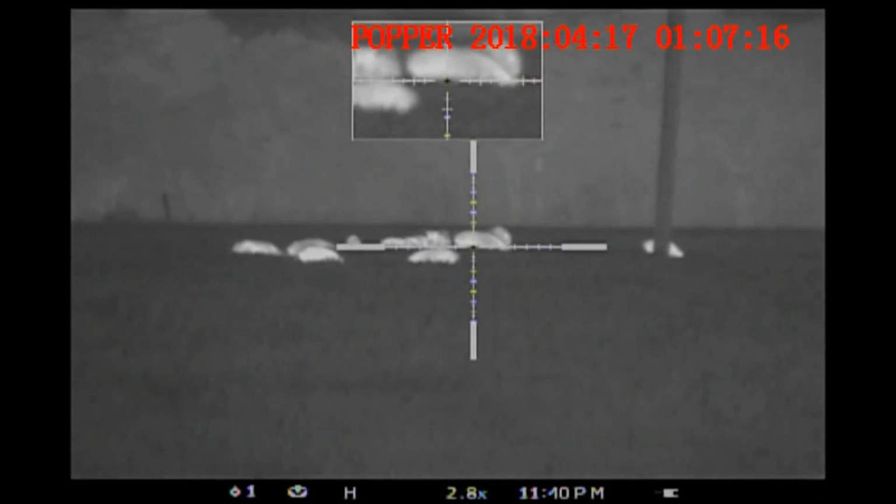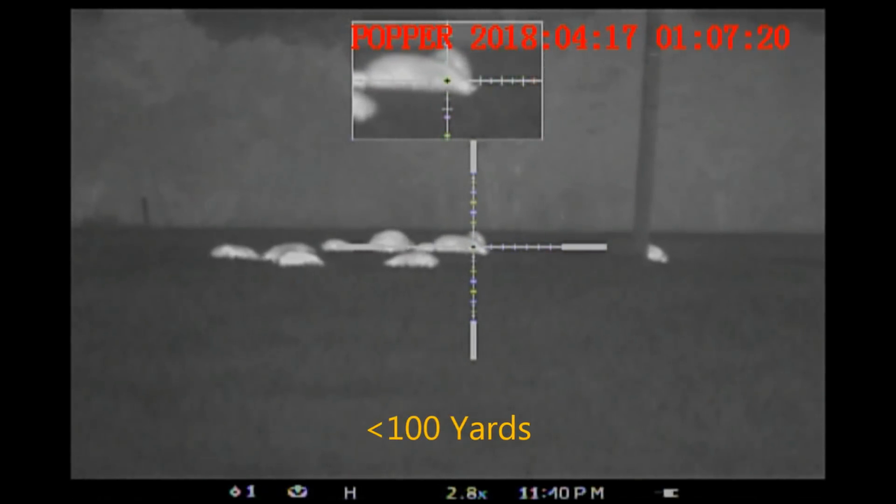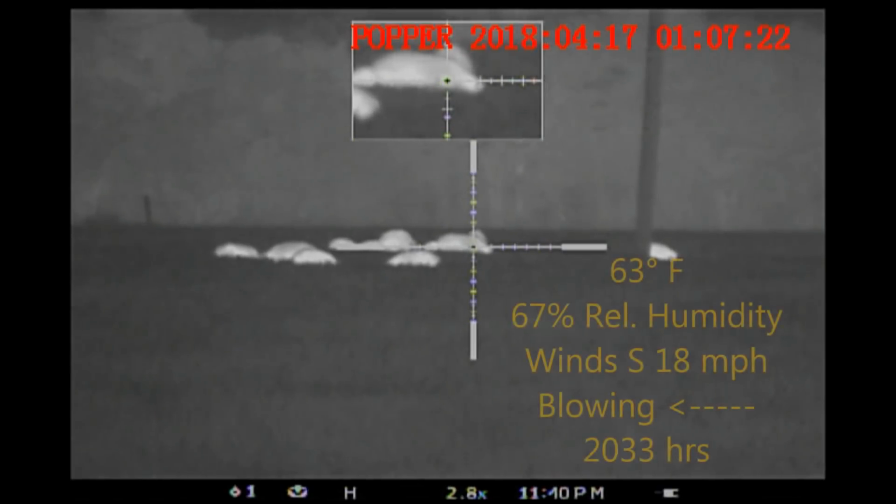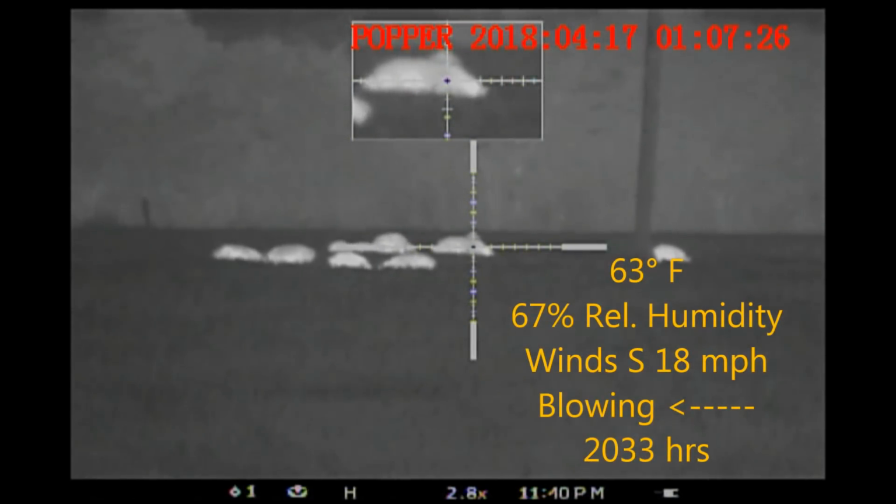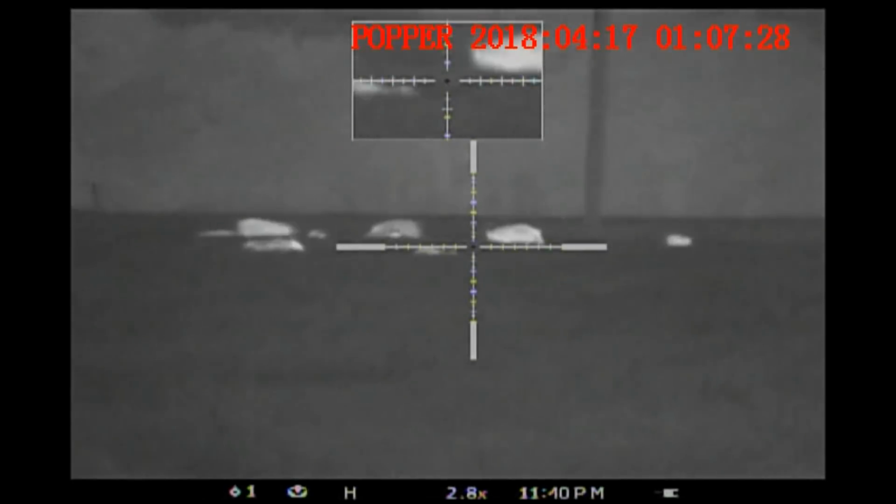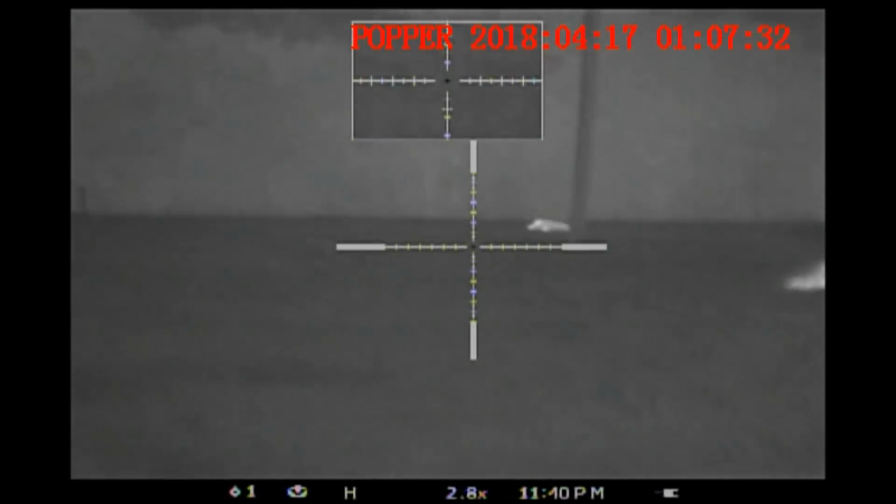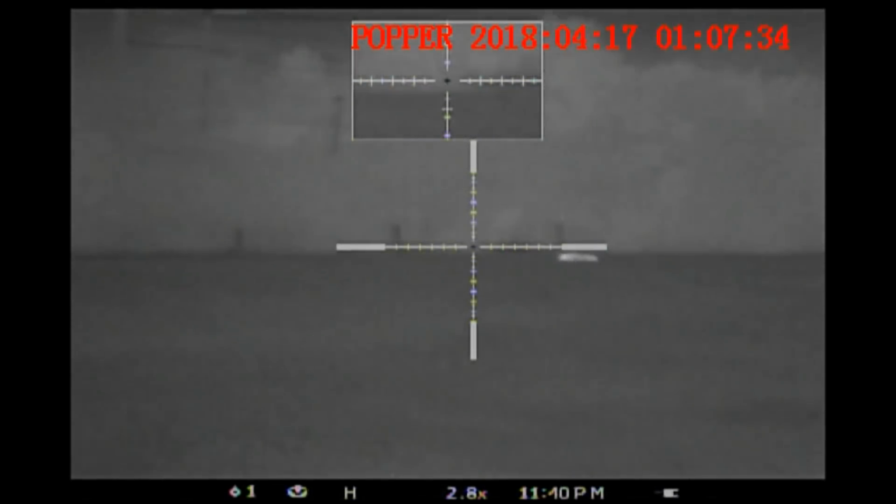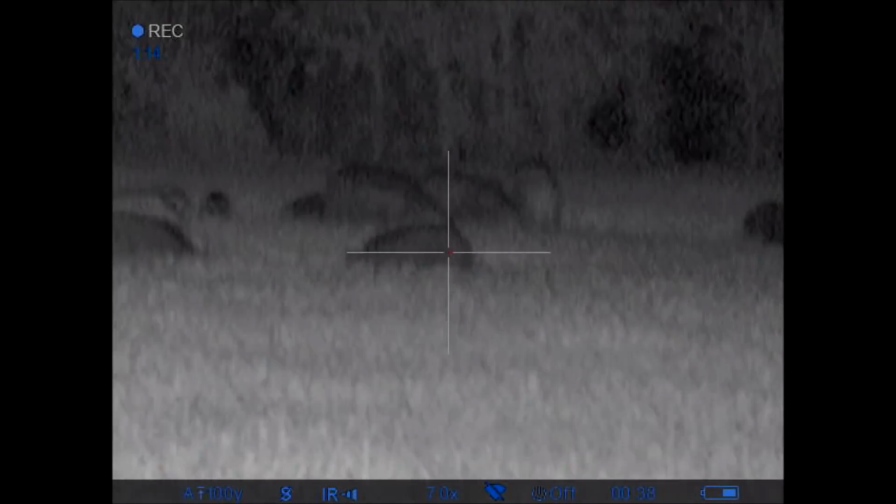We're getting our hogs selected. Right. Okay. You got a big one. Yep. 50 off? Yep. And here we go. 2, 1. And Ben's gun has malfunctioned after that second round, and he is out of the hunt at this moment.